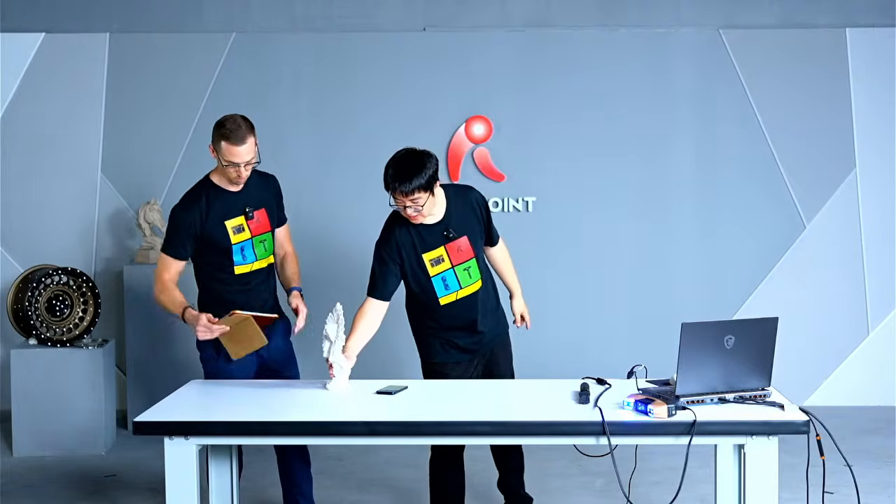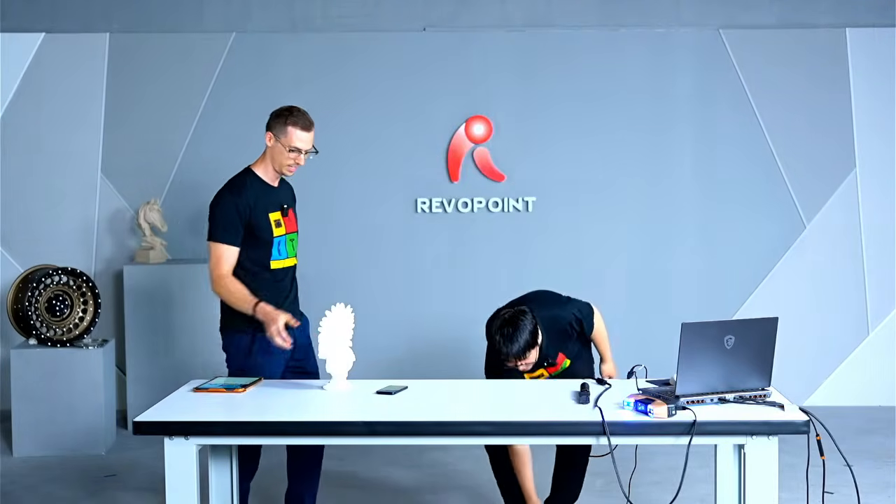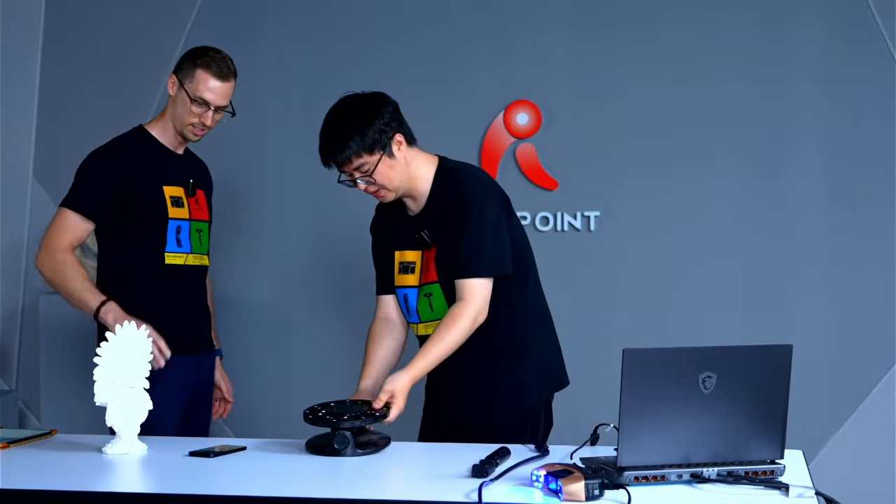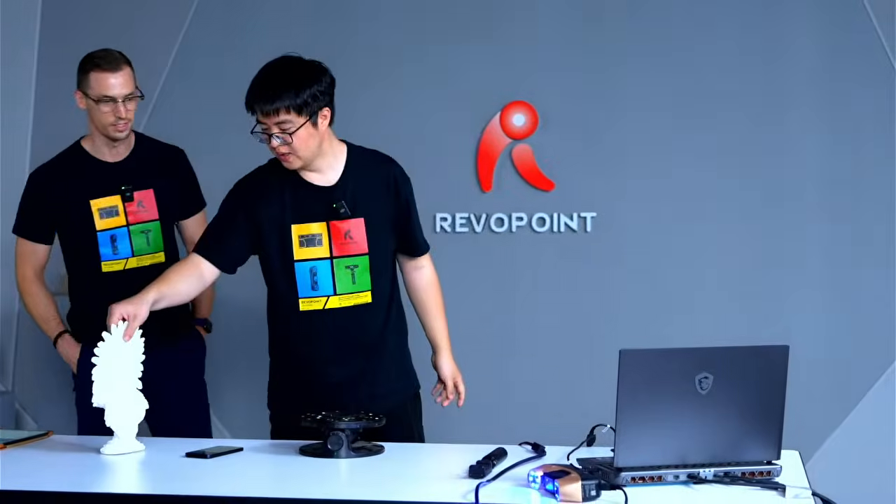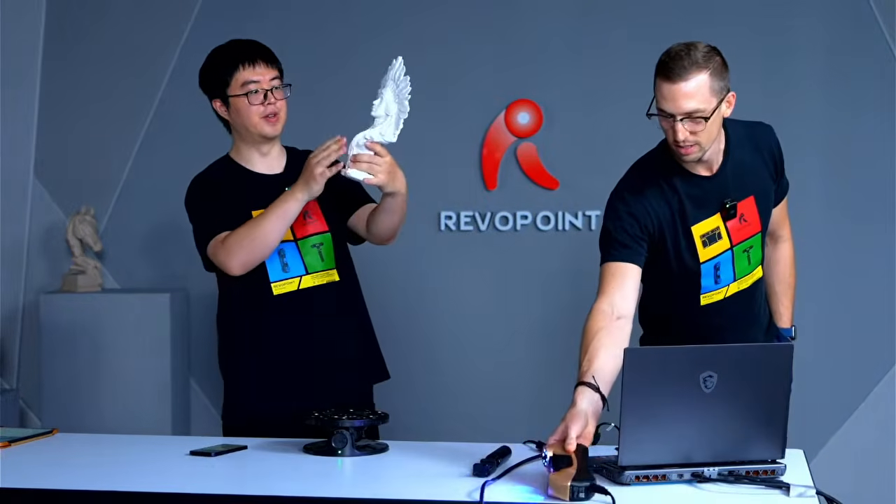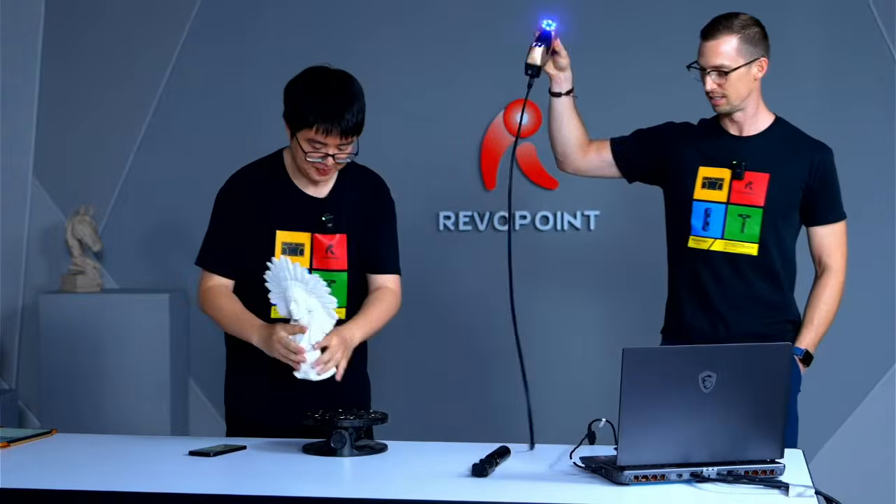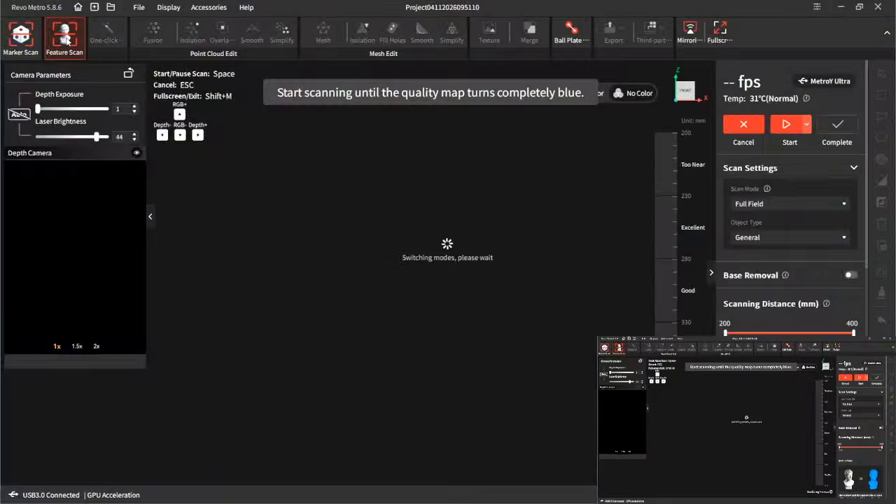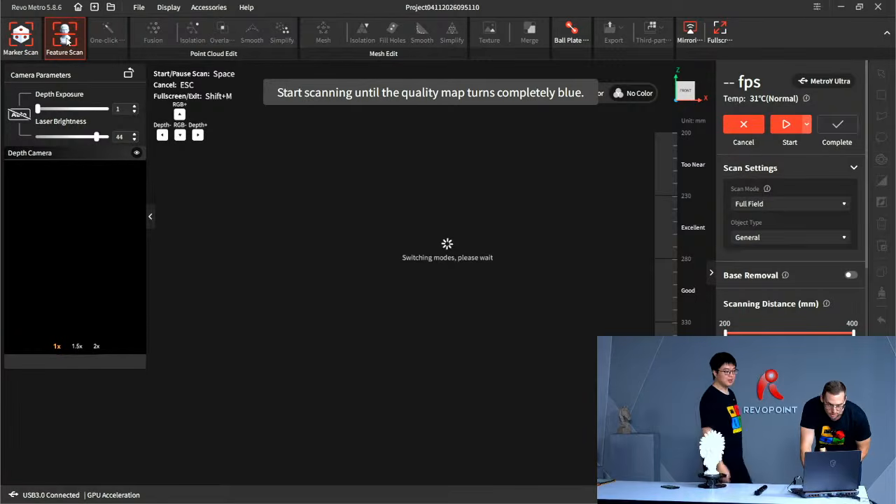Okay. Full field structured light. Fast, and look at this. I think it's a local Native American woman statue. Yeah, very beautiful, very detailed. So just go over to feature scan. And as I mentioned in the introduction, able to capture 7 million point clouds per second.